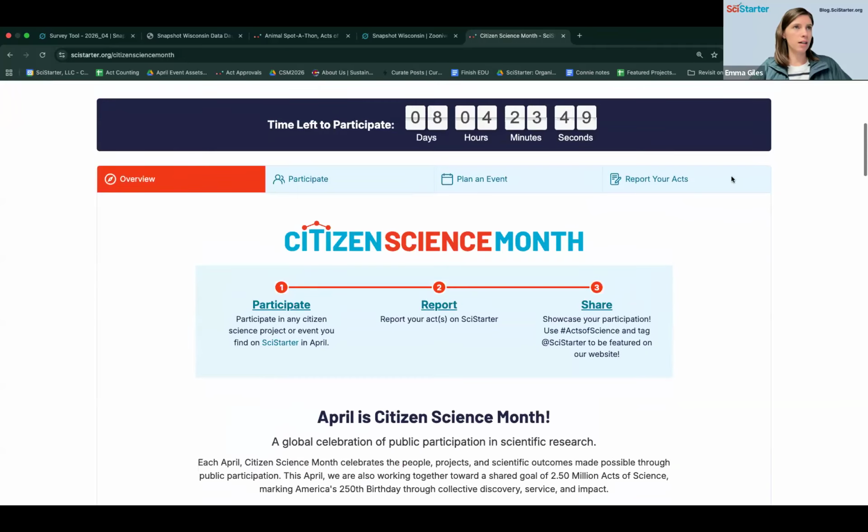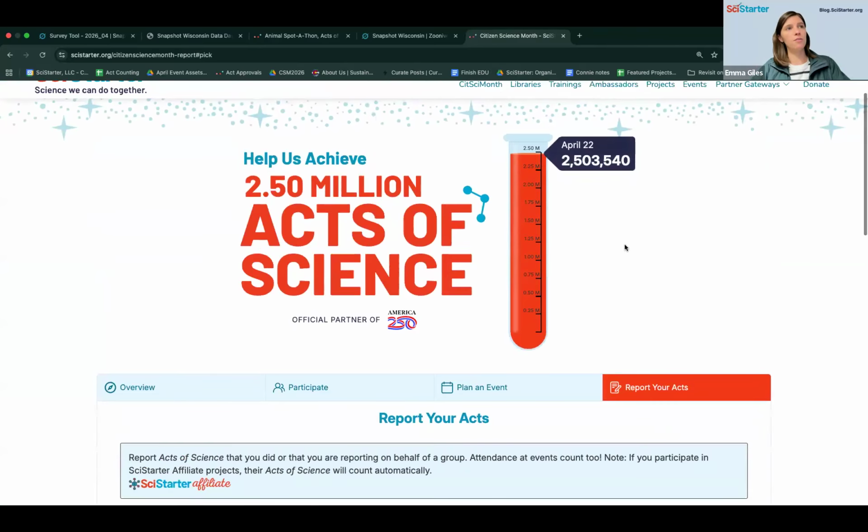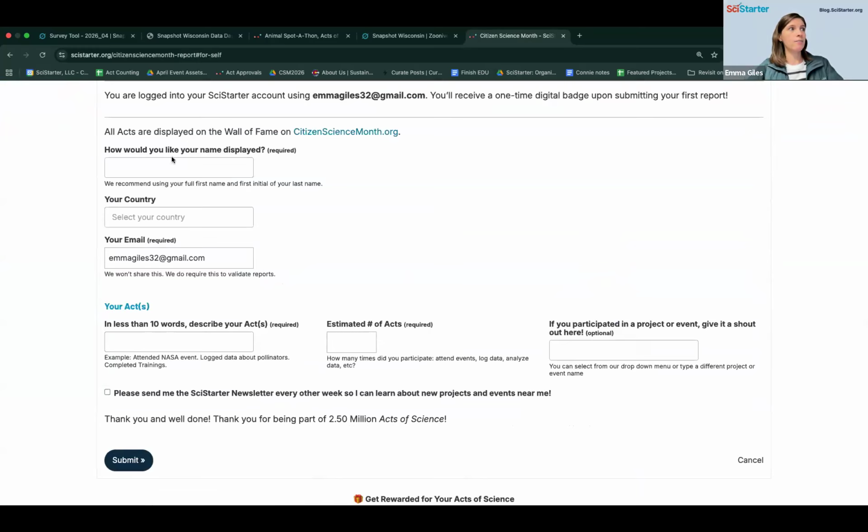You could look up SciStarter or citizensciencemonth.org/report. Either way, you'll be sent to this page, which still tells you how many acts of science. But at the bottom here, you can report your acts. So if you're just participating independently, you can click report now and say, my name is, or I want to be called Emma G. Select my country, I'm in the US.